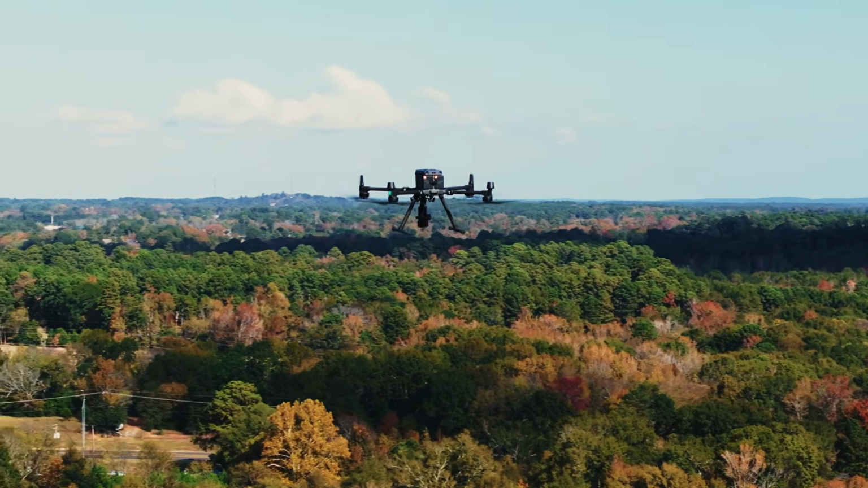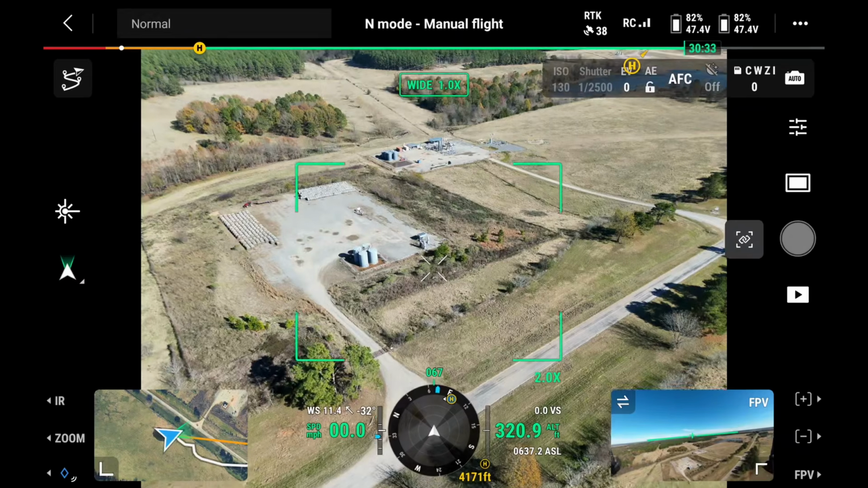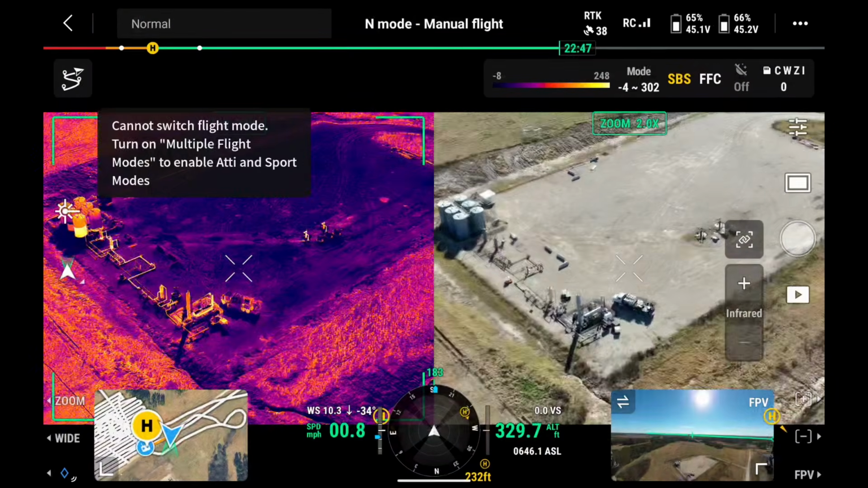When you initially boot up the H30T, what you're going to see is this main screen with all these options. The options off to the side here, you're able to switch to IR or you're able to switch to zoom. So that's your infrared, is the IR. We're going to start there.